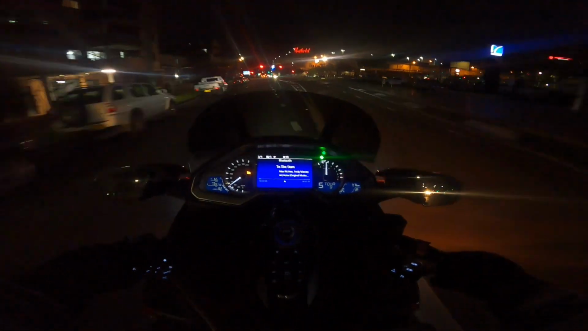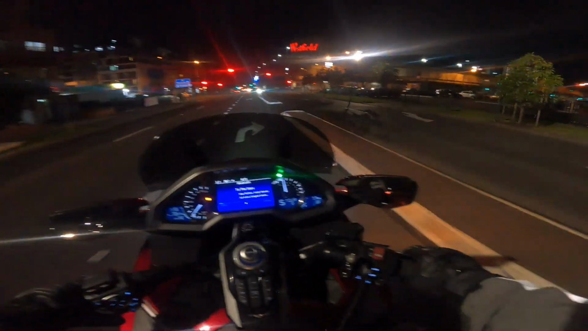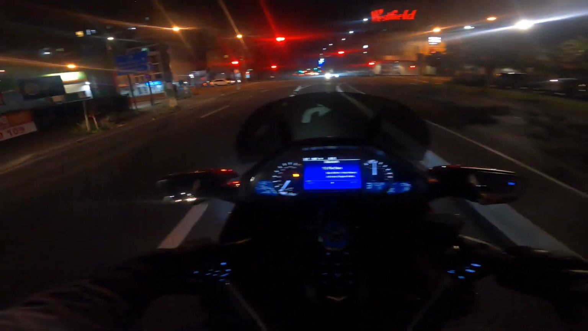And looking to buy some Two Brothers exhaust for this eventually. It's not a priority at the moment, but eventually it will get some because this bike I will have for many years to come.